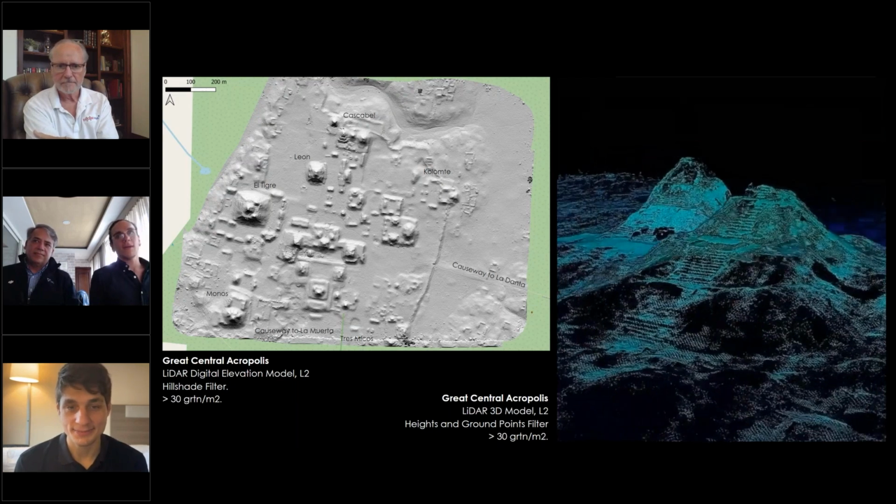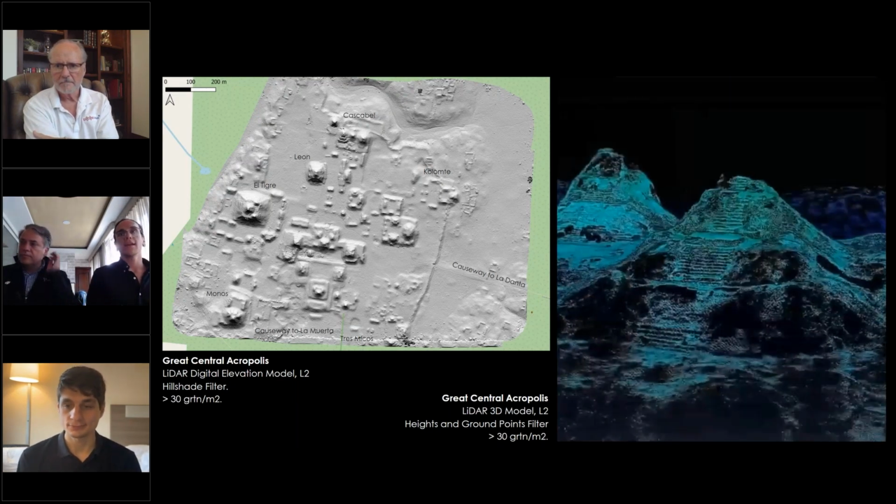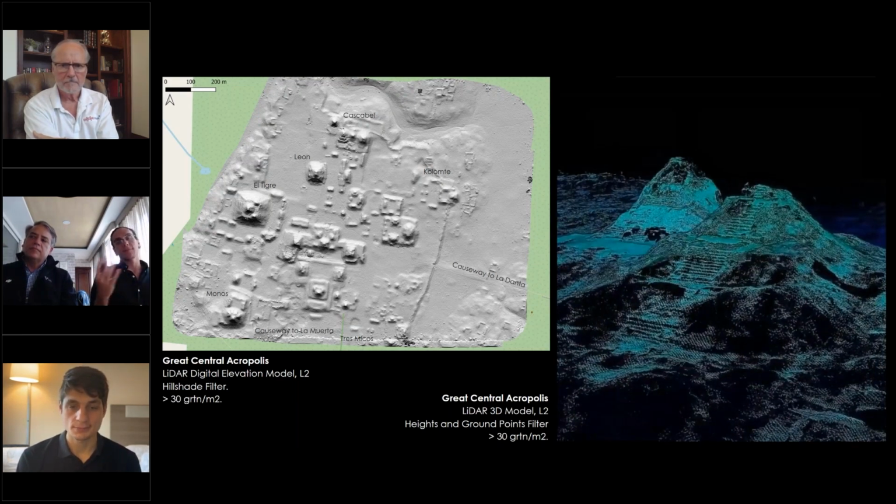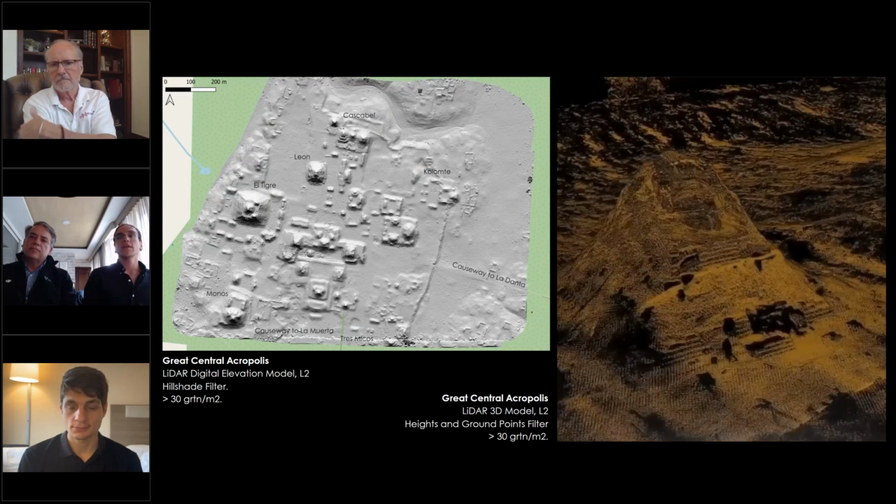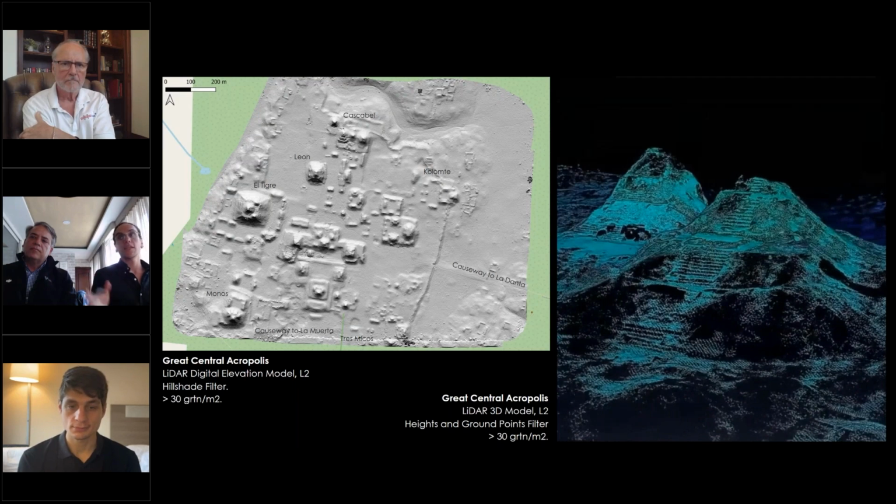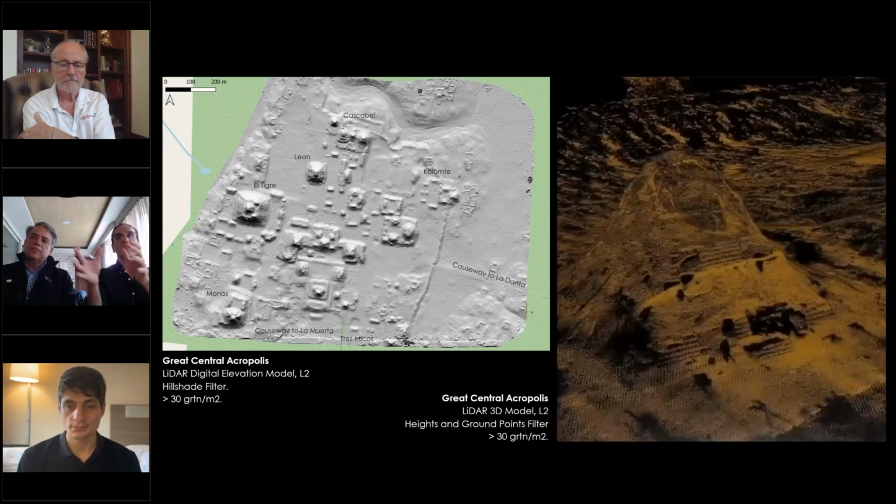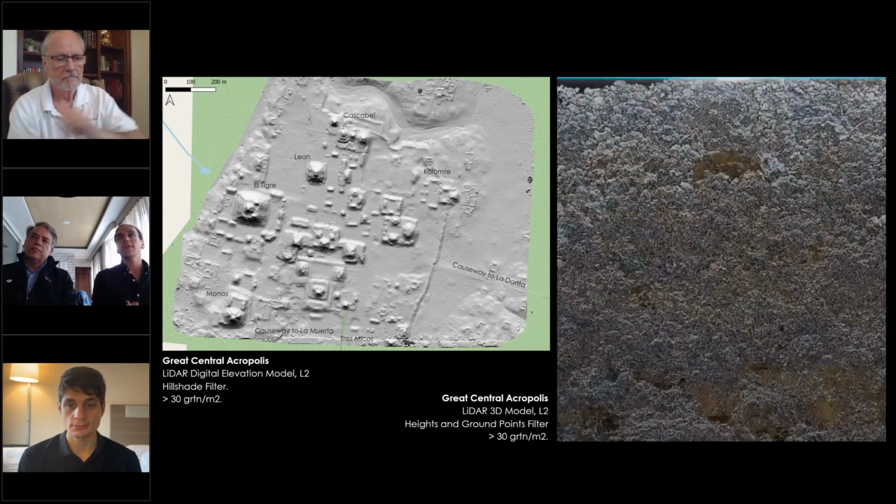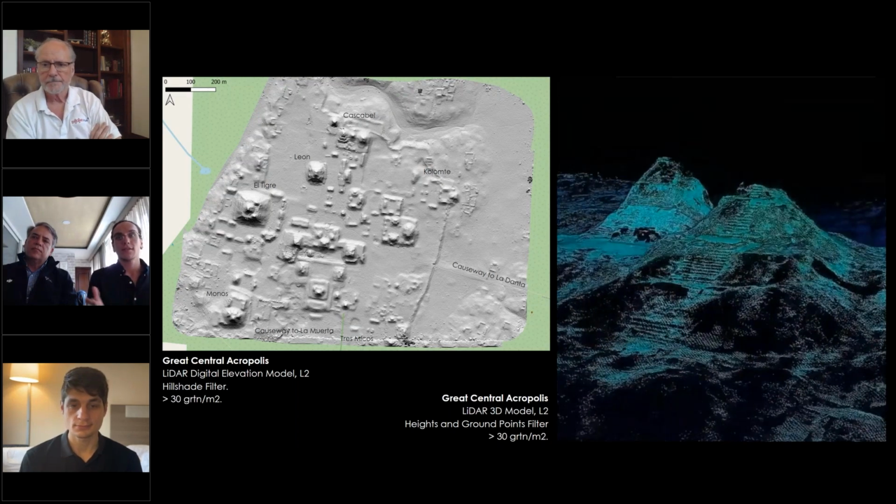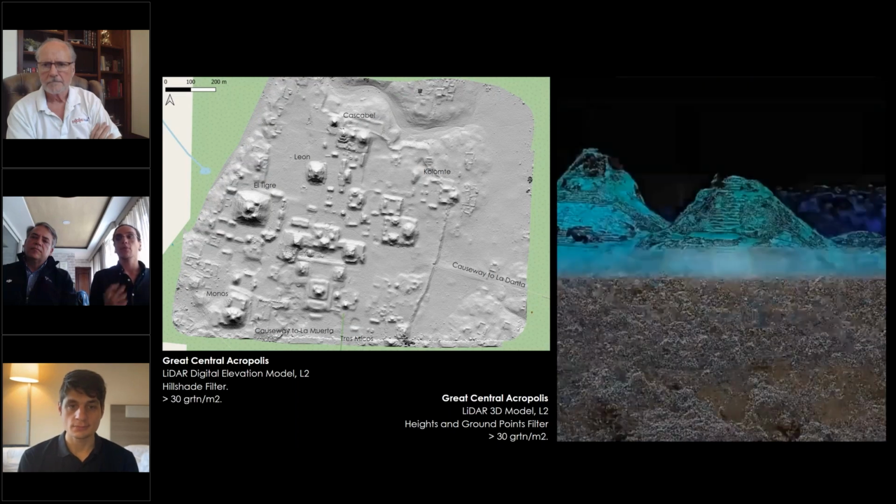Yes, of course. So after giving you all the context of the challenges and what it meant flying, we're actually going to dive into some data and process and what the results were. What we can see on the left is a DEM hillshade of the Great Central Acropolis. This is what we flew, looking at the videos and the GIFs that were throughout the presentation. This is exactly where we were mapping. You can see here the great difference and the definition of the structures inside this Great Central Acropolis. This was made with the 30 ground points per square meter that we talked about before the video.